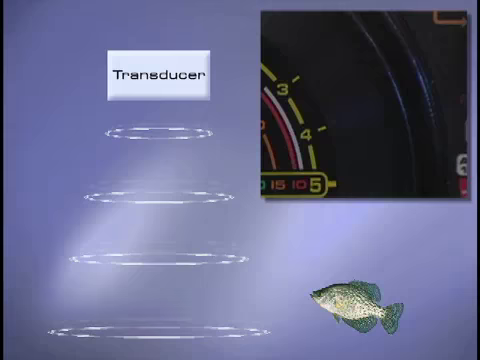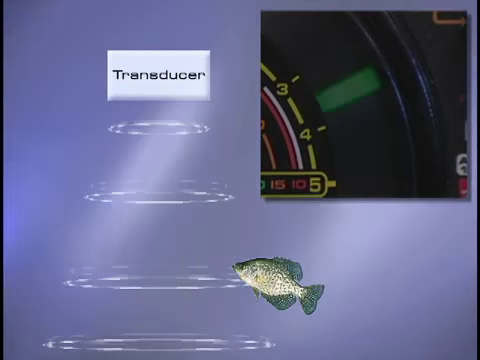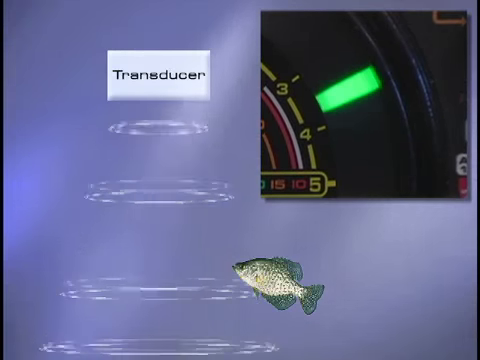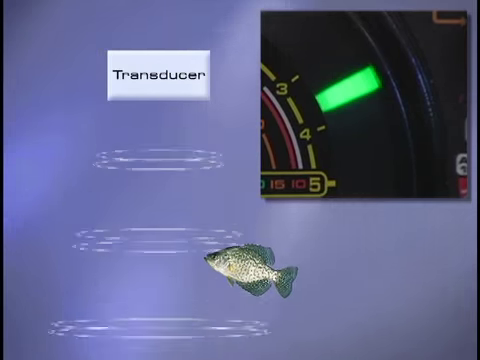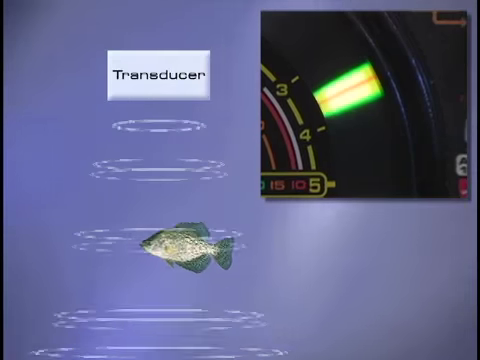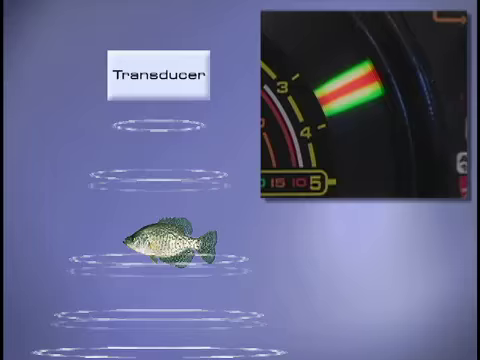When a fish first comes into view of your flasher, it will be shown as a green color. This is because it's far away from you and thus appears weaker. However, when the fish gets closer, the signal will get stronger. The color will turn from green to orange, then to red as it reaches the center of your transducer's cone.